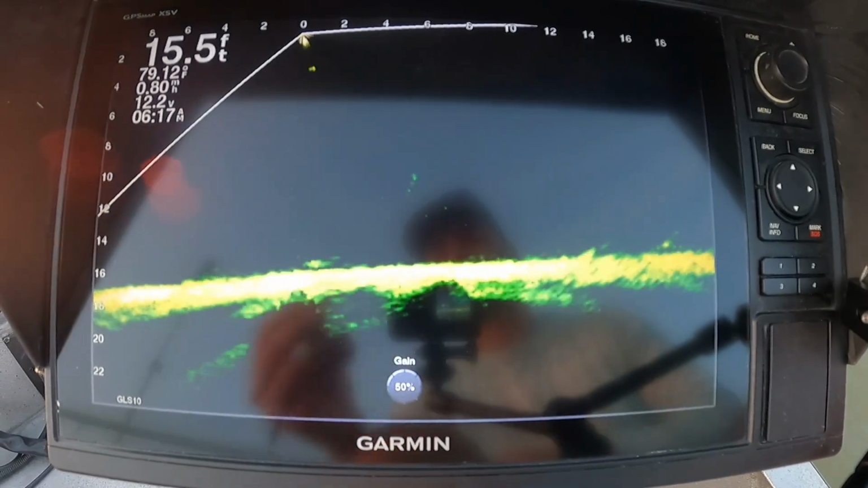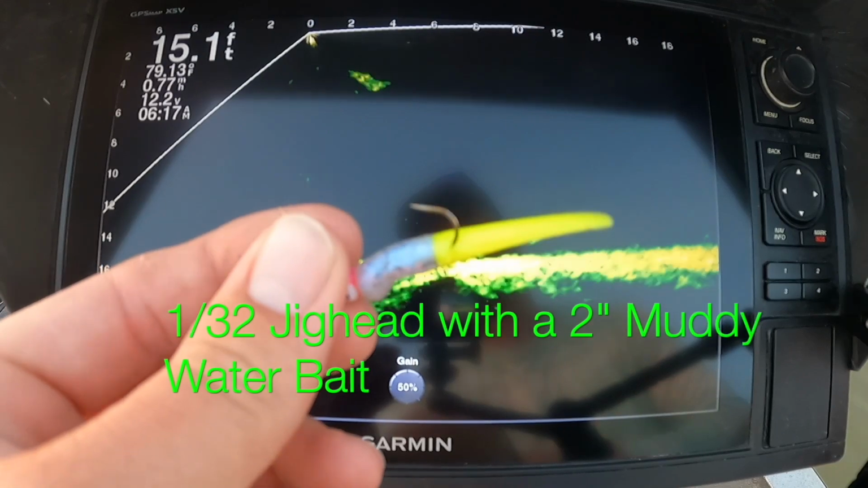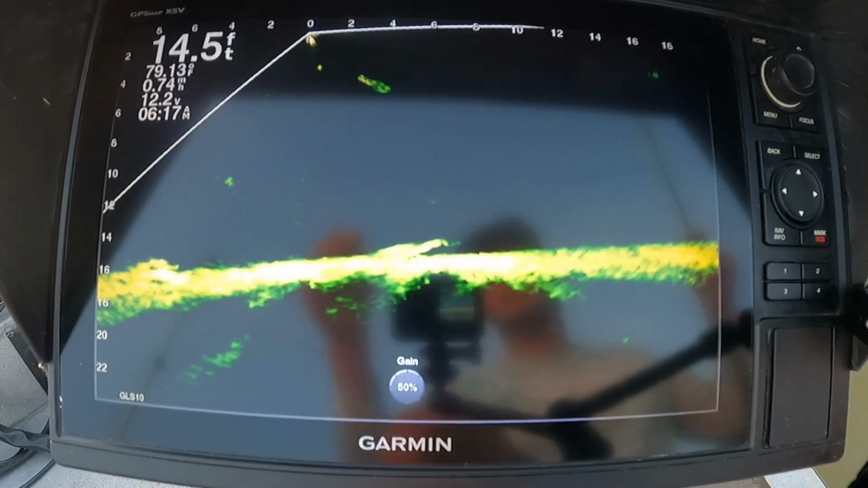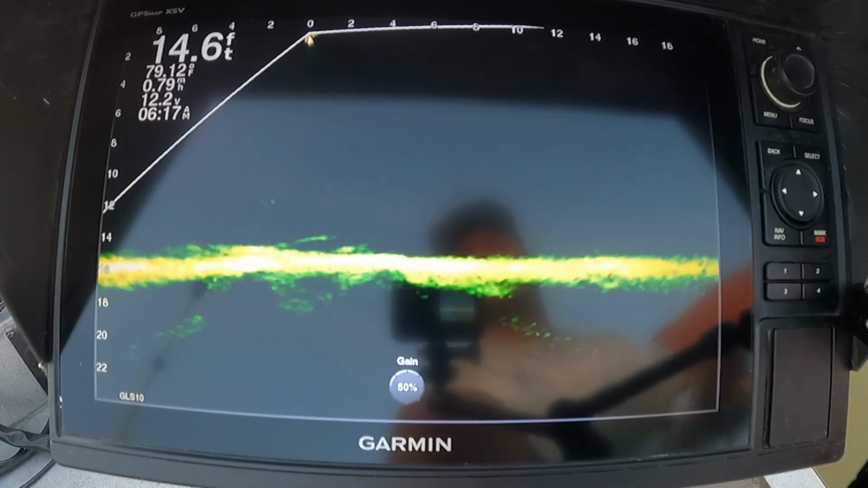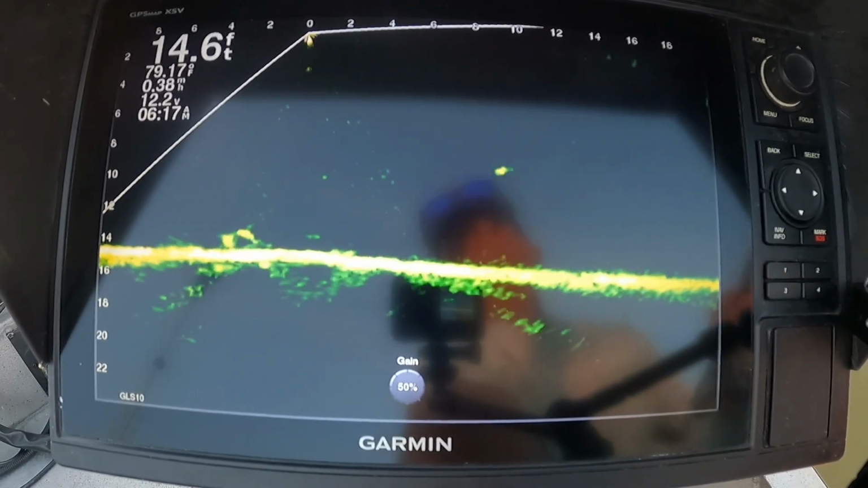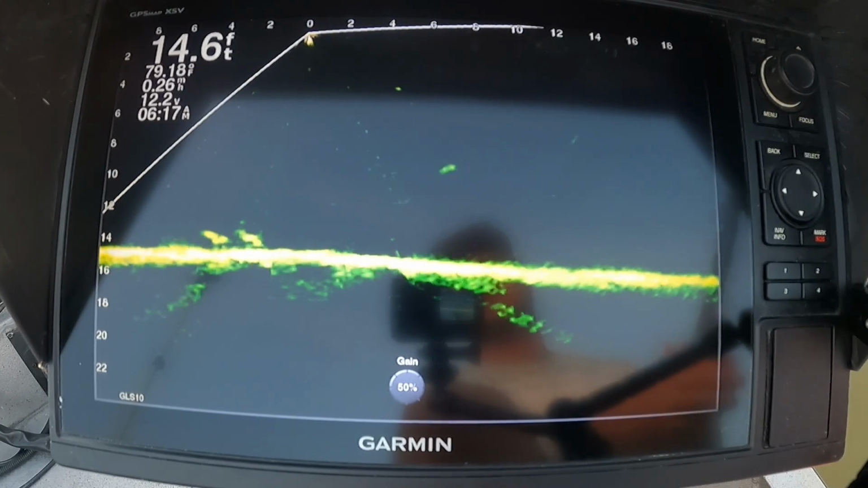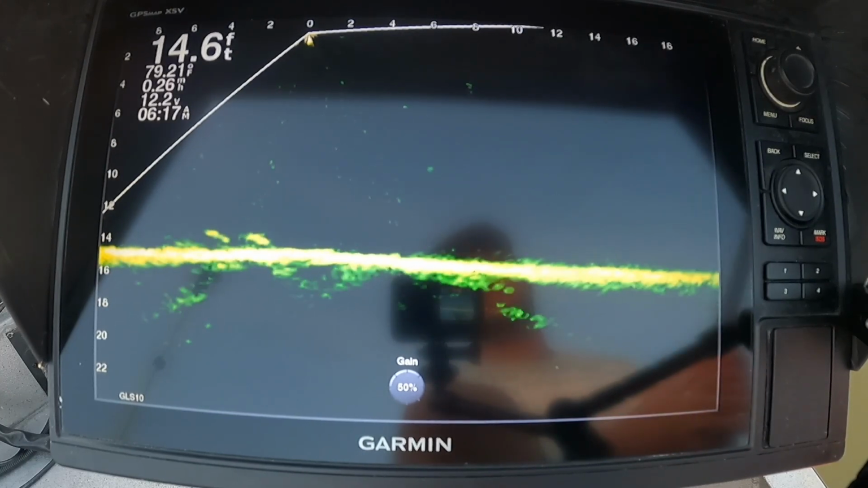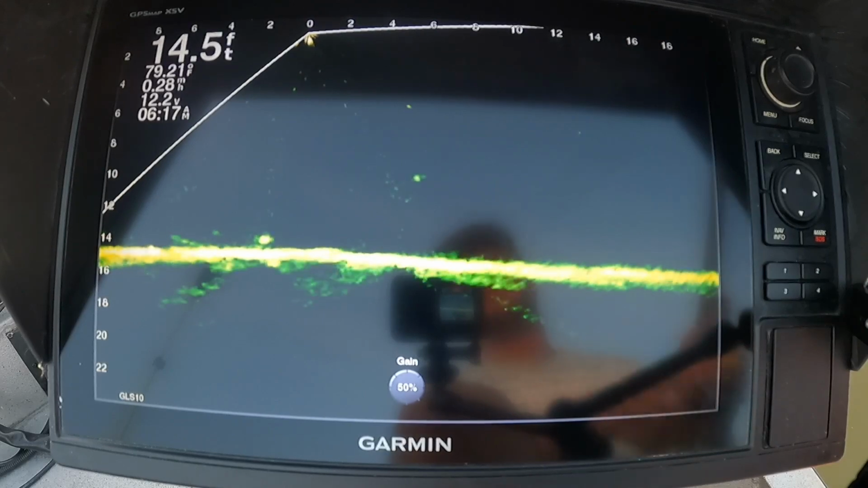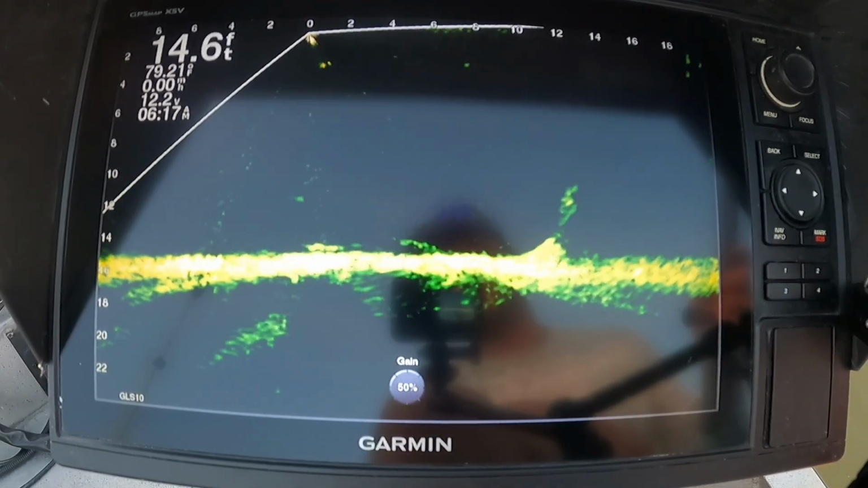Alright guys, I'm running just a normal 1/32-ounce jig head with a muddy water chartreuse tail. Sun pops out here a little bit more. I might throw something else on with some flake, but right now it seems like a pretty good spot. There's a good fish right there. Pretty good little color. Overall, color year round is pretty good.